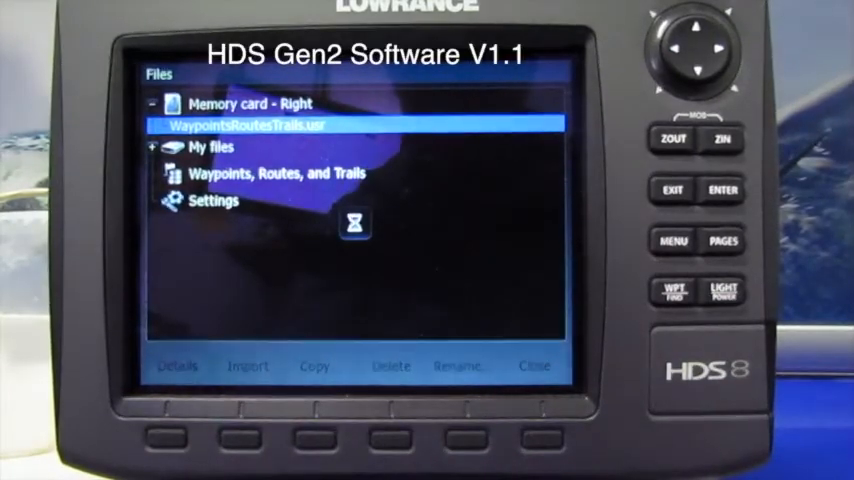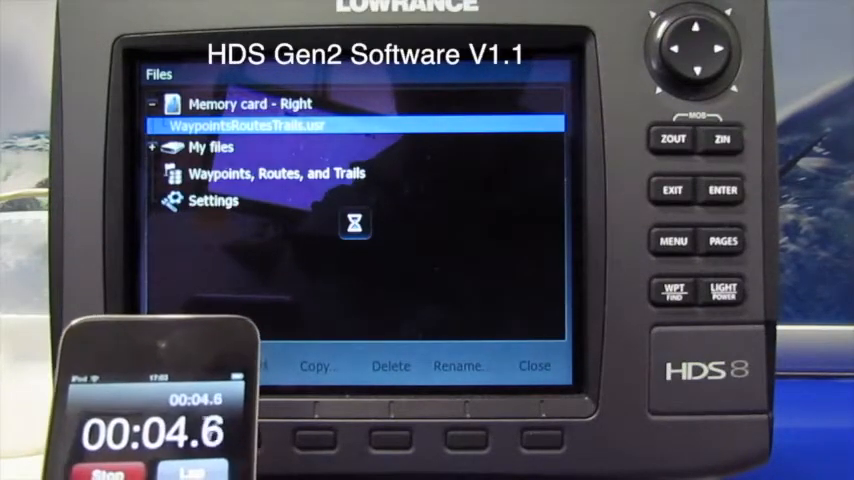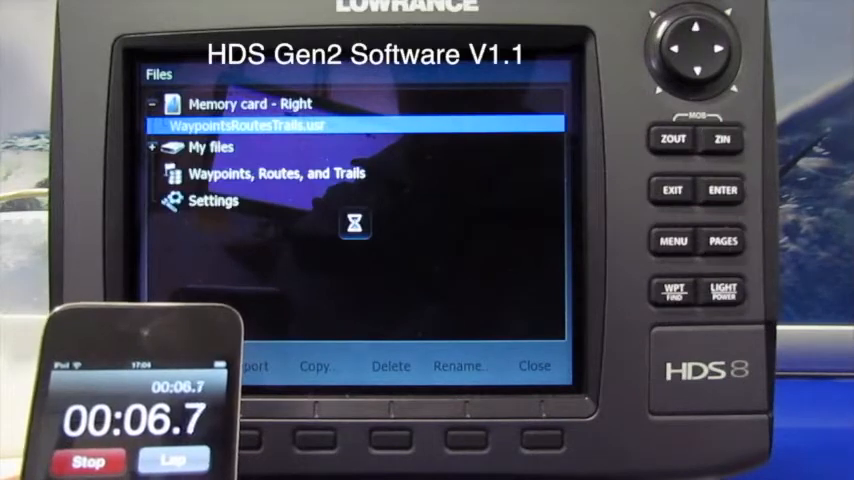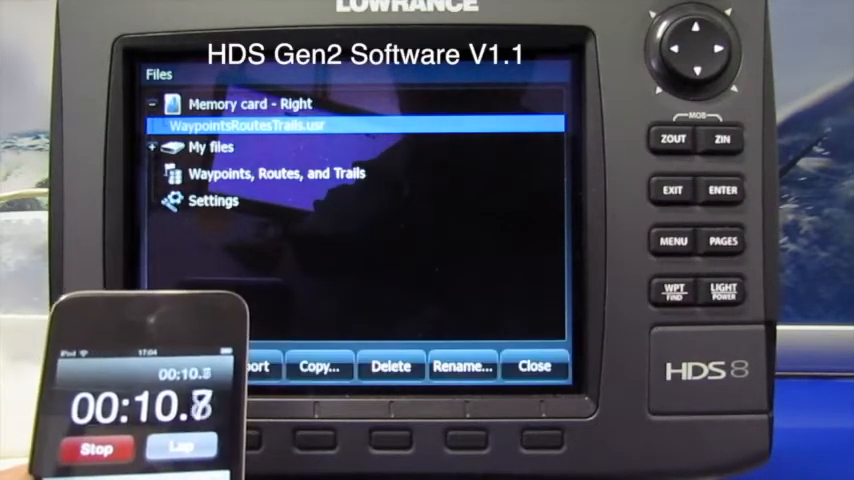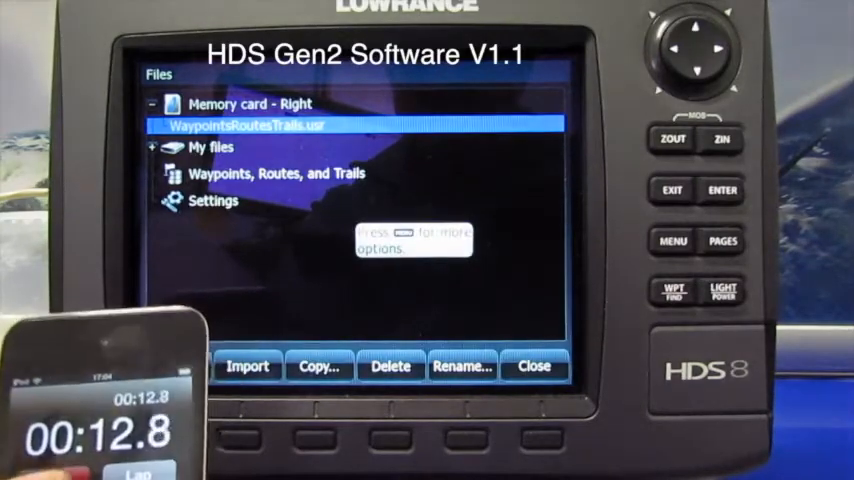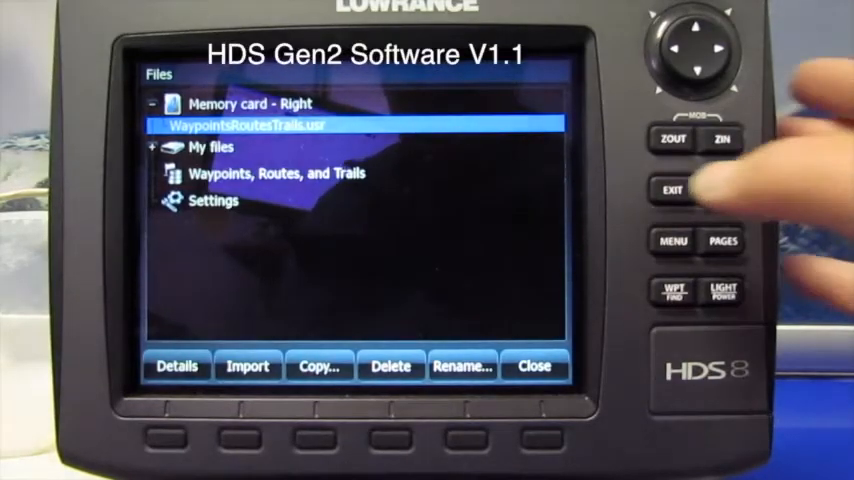Yes. It takes about 10 to 12 seconds and it's loaded.